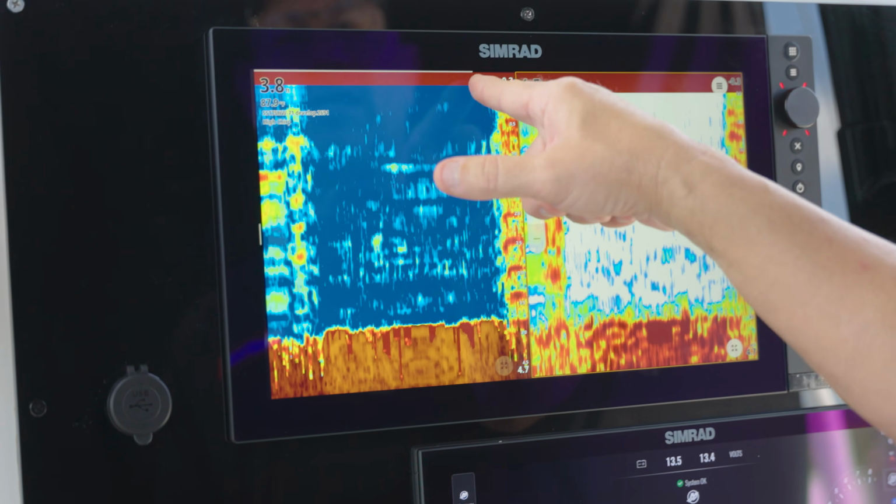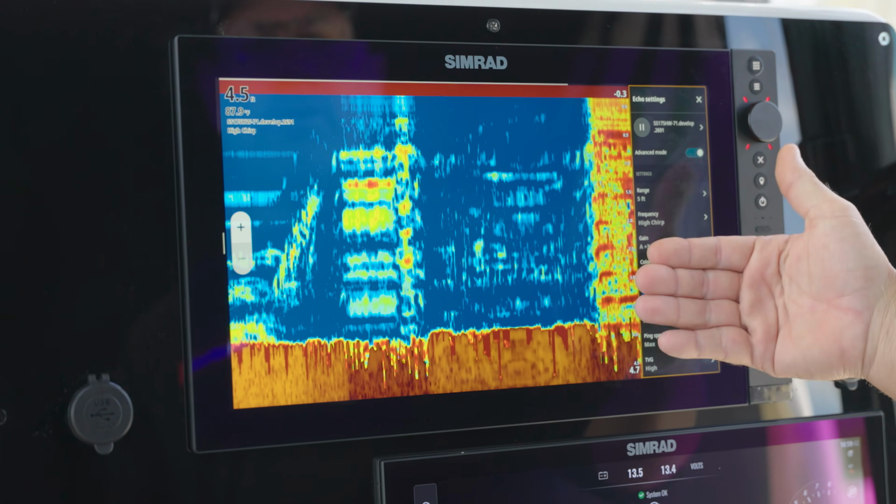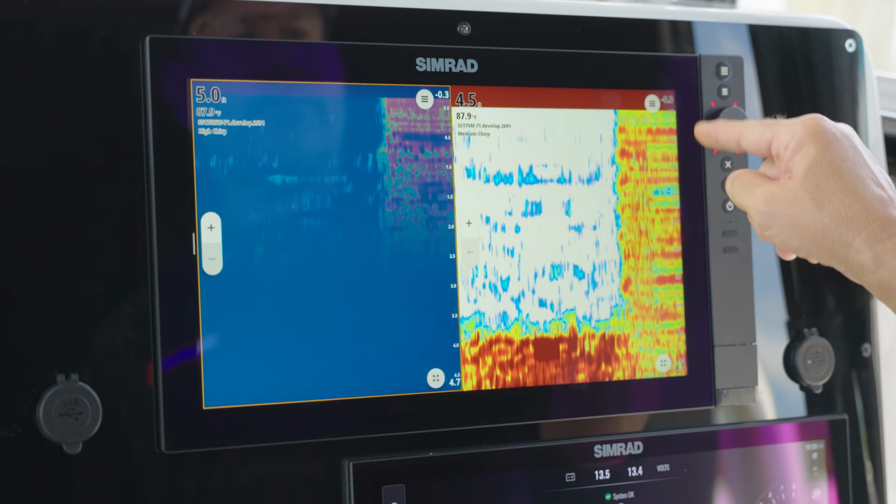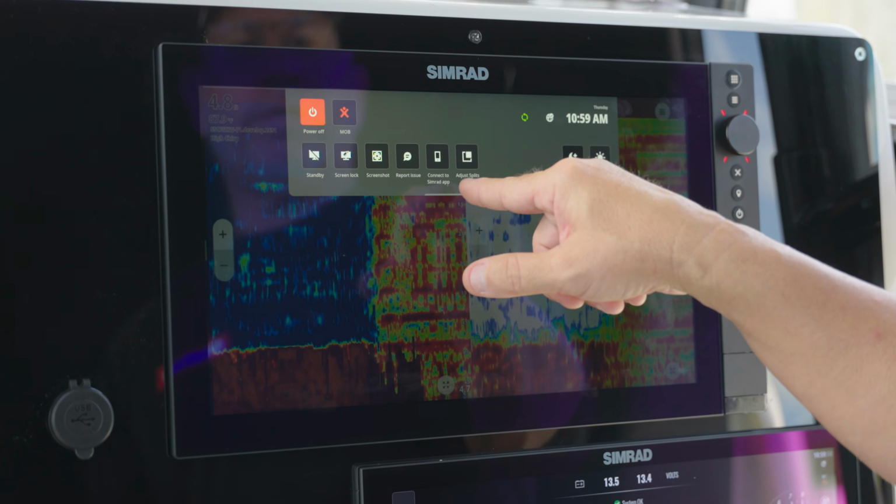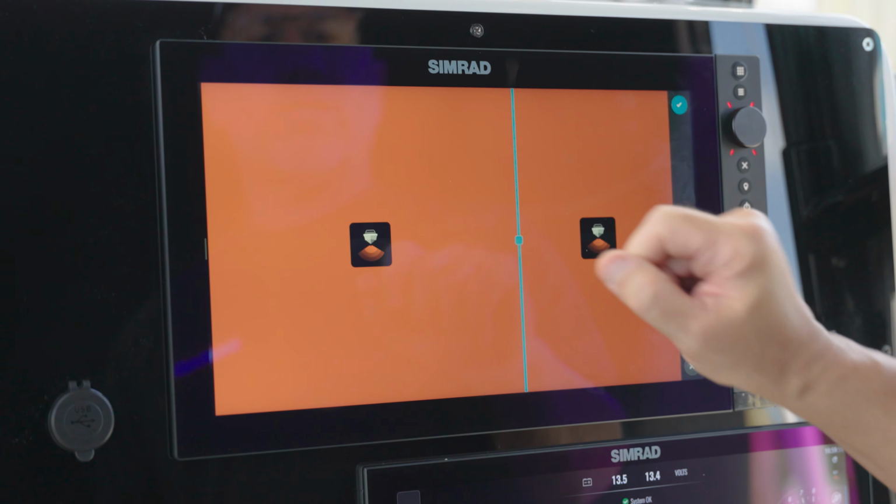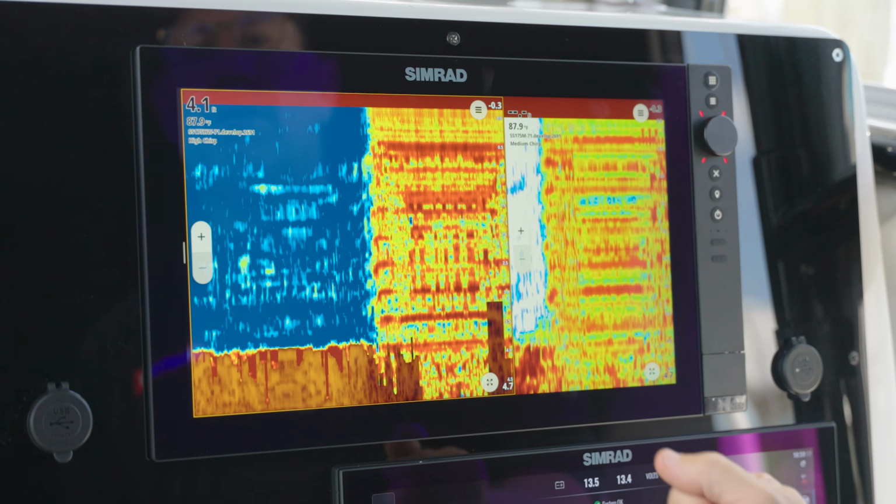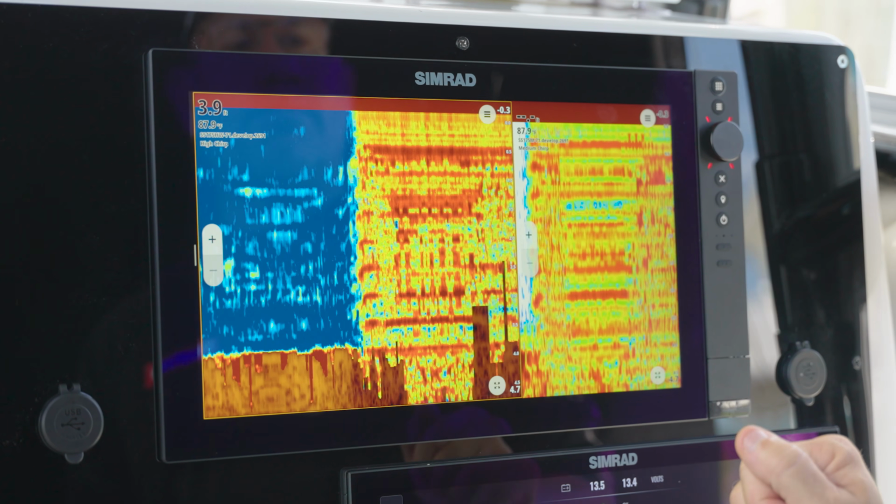If I'm going to change the settings on here, I'm going to go in. It's going to bring up anything that I want to set up on my high wide. But again, if I X out of that, it brings them back. Keep in mind, we can still come in and adjust our splits here. So if I want to see a little bit more of my high wide, I can slide that over. I can hit the check mark, and now I get a little bit better on my high wide sonar and a little bit narrower on my medium sonar.